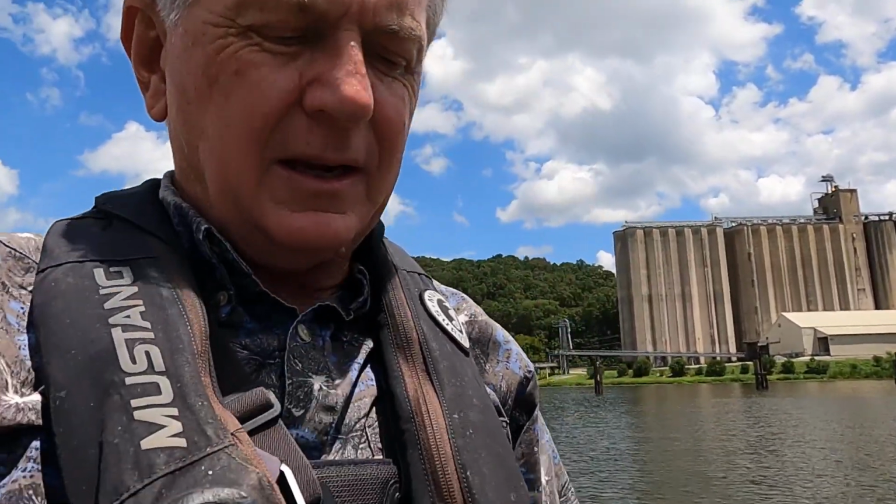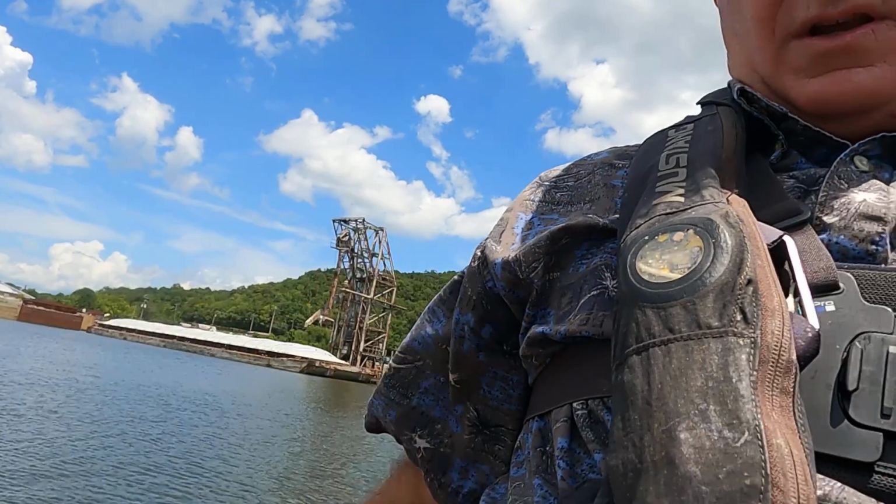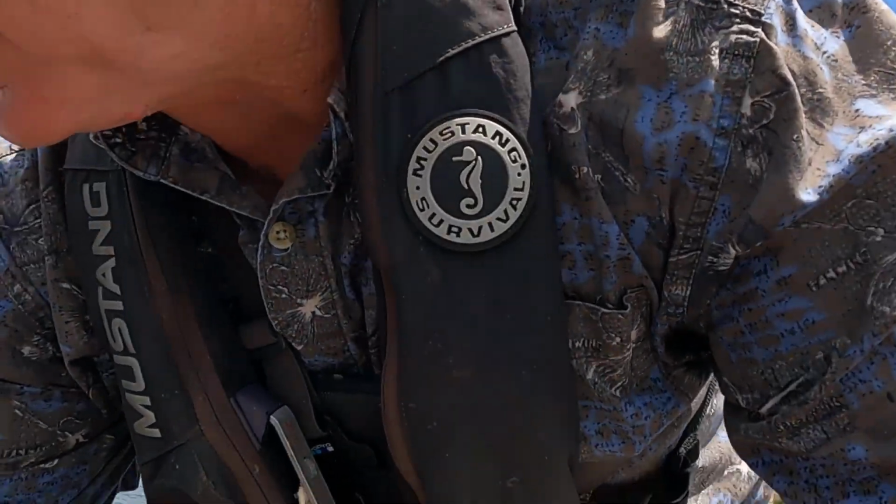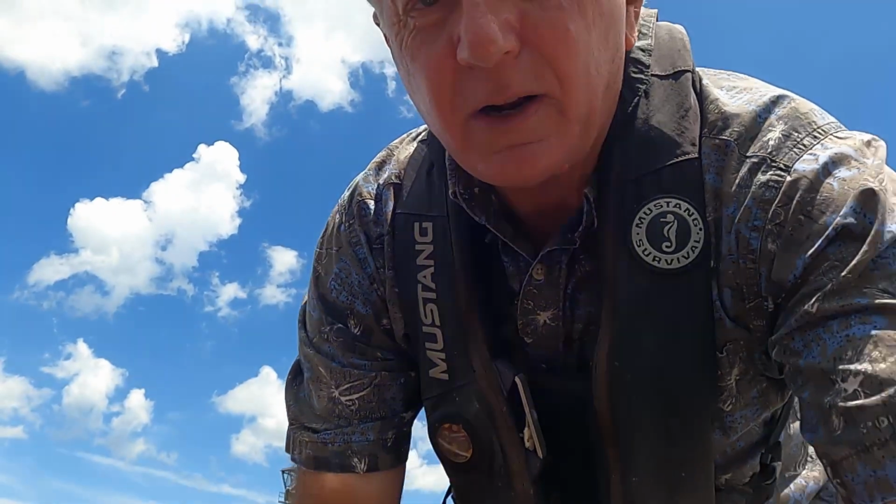Now here's what you need to do before you start throwing this net. You need to take your phone out of your pocket, and you need to take your billfold out of your pocket, because let me tell you something, you're gonna get soaking wet. That's just all it is to it. And make sure you got your life jacket on. I'm telling you right now, because if you're out here by yourself, especially in this hot weather, you don't ever know. You might get dizzy headed up on the front of that boat.